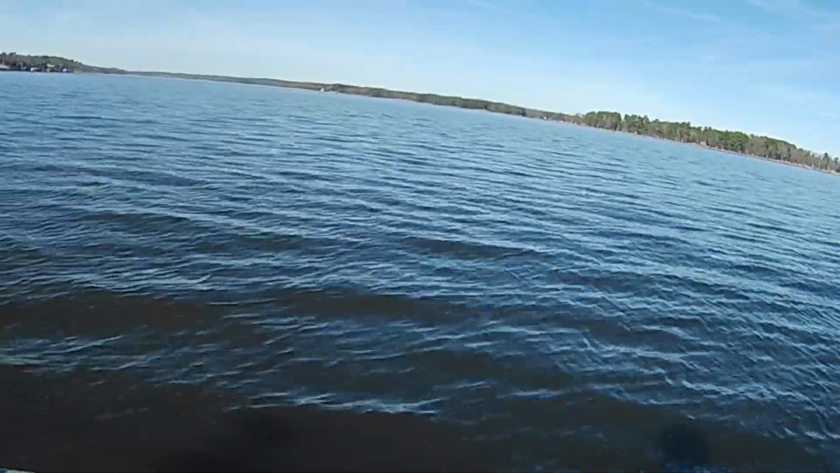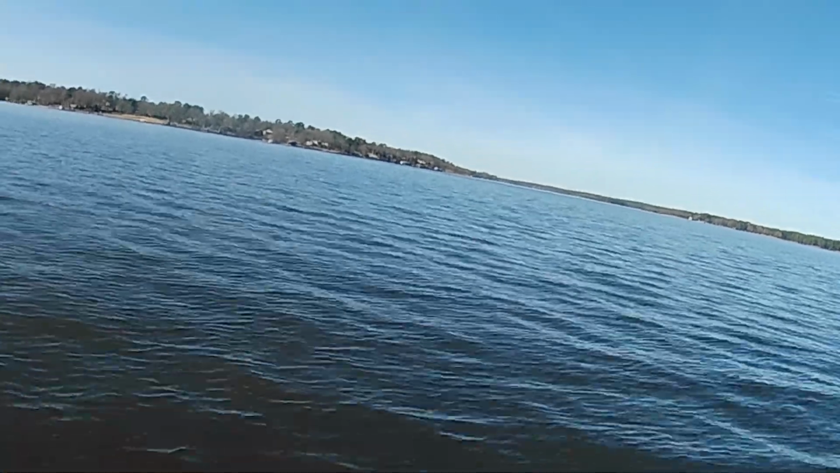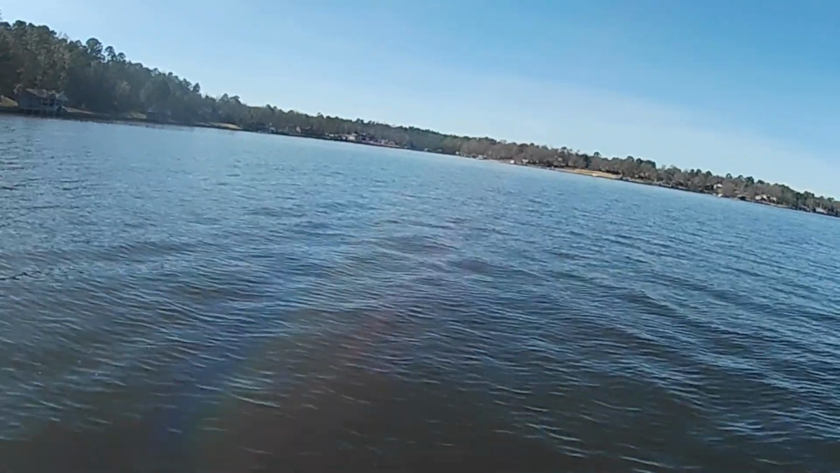Not getting anything out here in this deeper water just yet. Okay, I'm gonna back up in here in this shallower stuff, get up into around 27 to 25. That seems like that's where the bites are at. I'm just gonna let it drift back now.